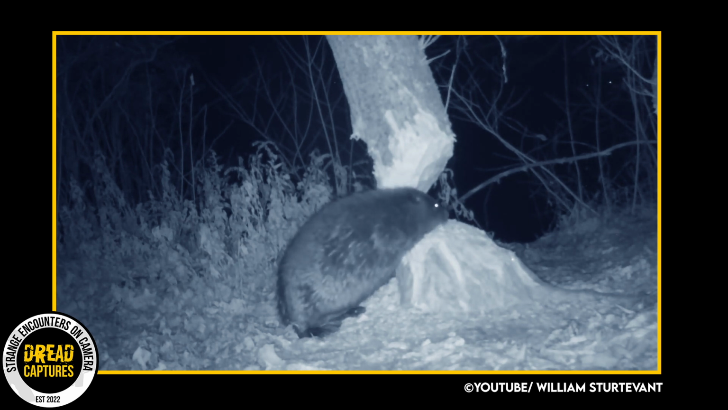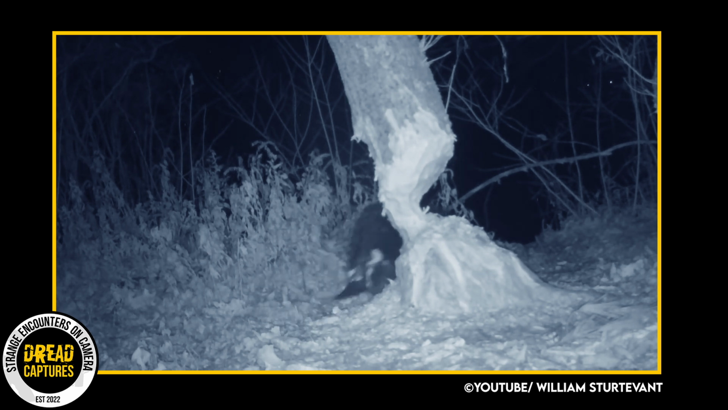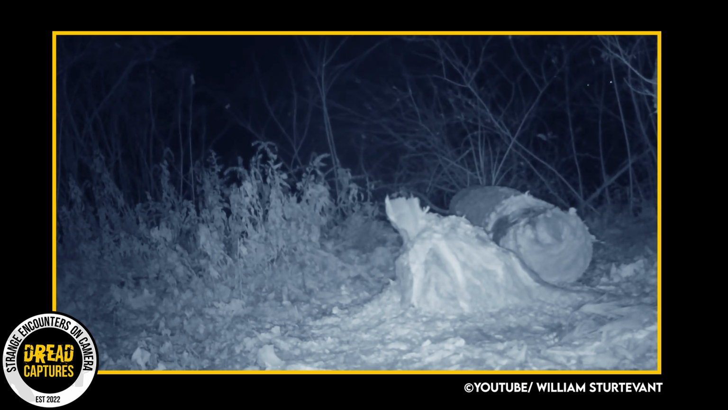A few nights later, he comes to finish her off. A few more chomps, and he knows the tree is about to fall, and almost gets crushed by it. But there he is, proud of his work. Just really cool footage that you would never have seen without a trail camera.